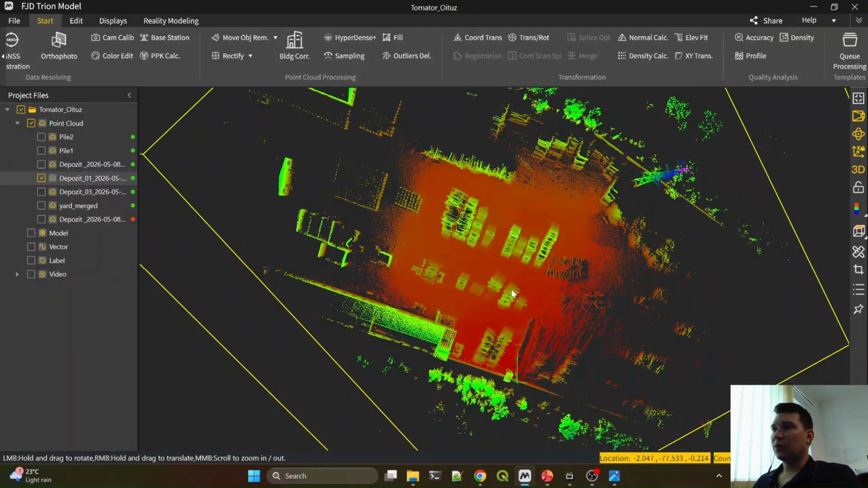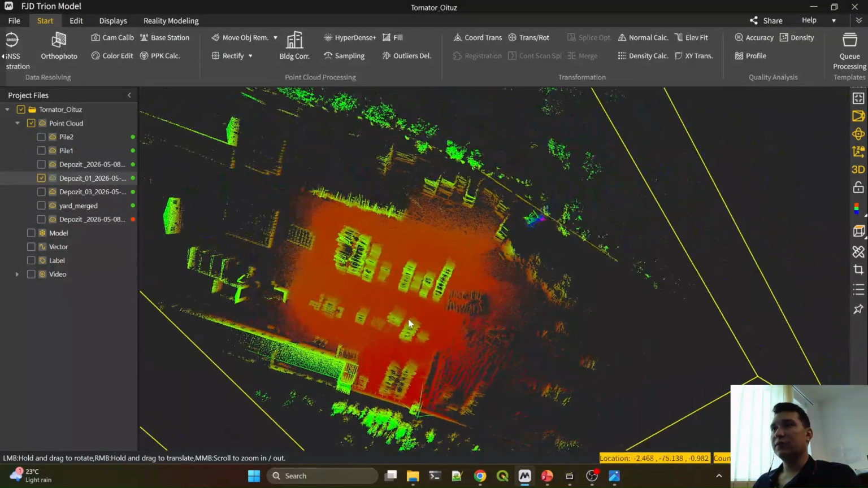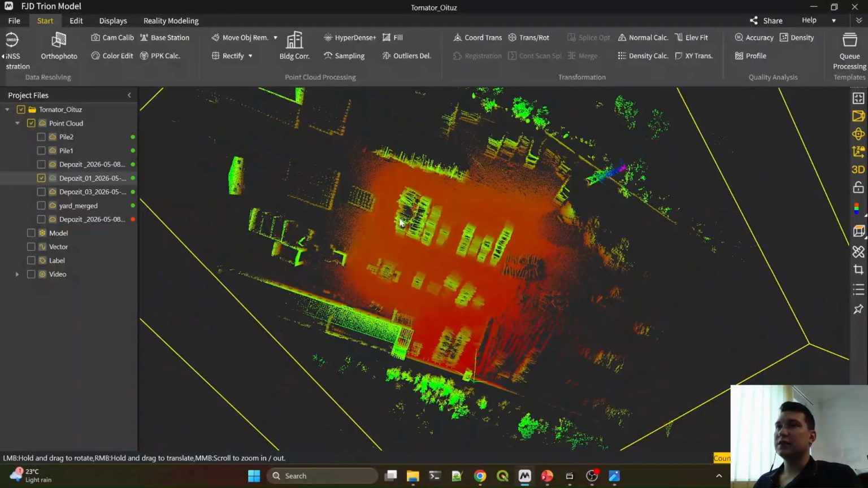Moving forward with our case study, we have the point clouds here. This is the lumberyard.